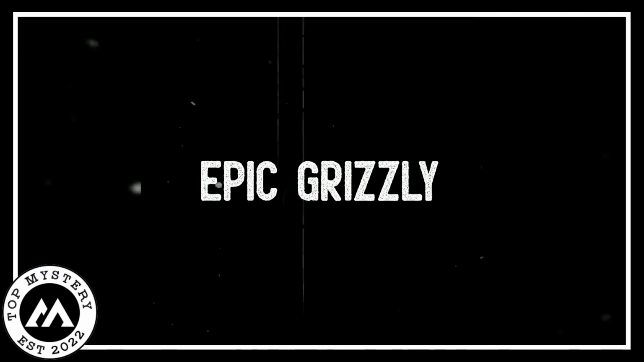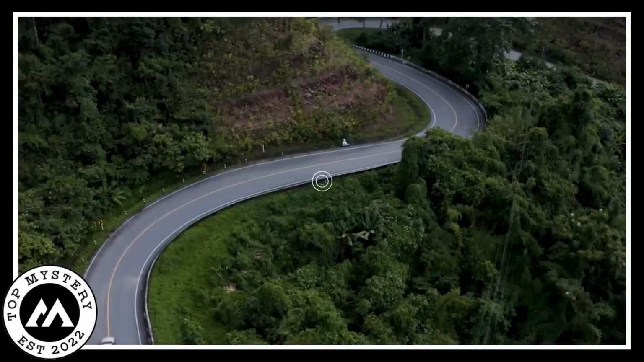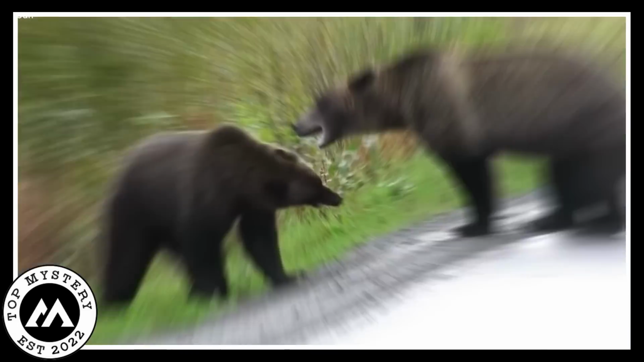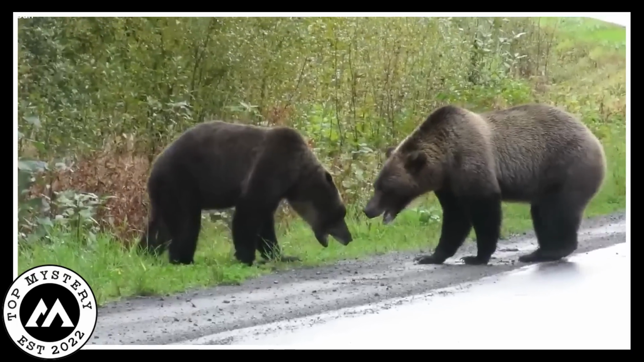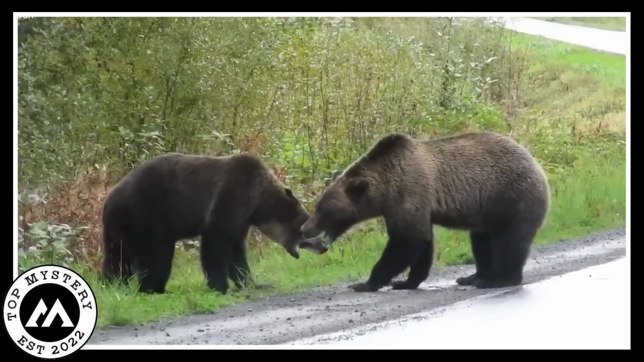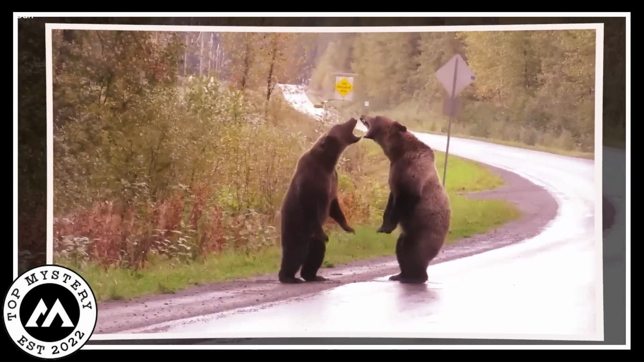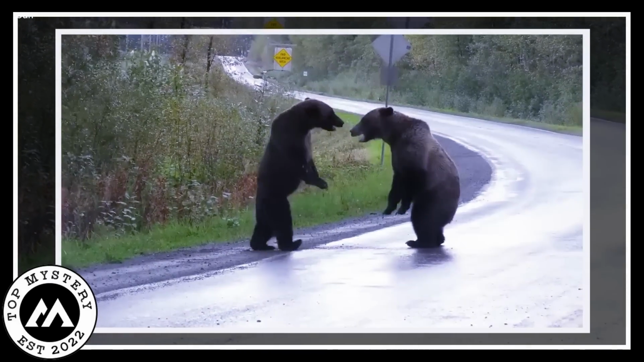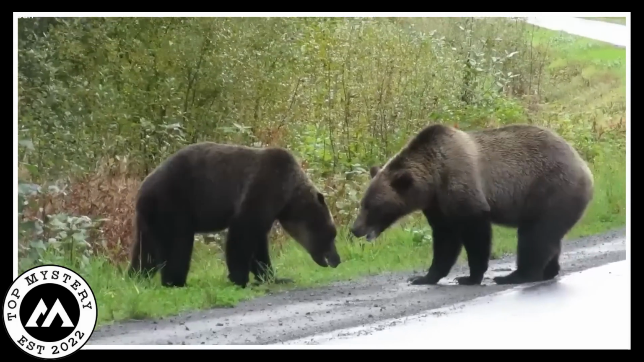Epic grizzly. In a wide open road, something extraordinary unfolded before the camera lens. Two massive grizzly bears engaged in a peculiar and intense struggle. Their roars echoed loudly, filling the air with tension. These bears exhibited a curious and enigmatic behavior. They wrestled with a strange sort of determination, using their paws to push and shove. It left everyone wondering about their motives and the cause of their disagreement.